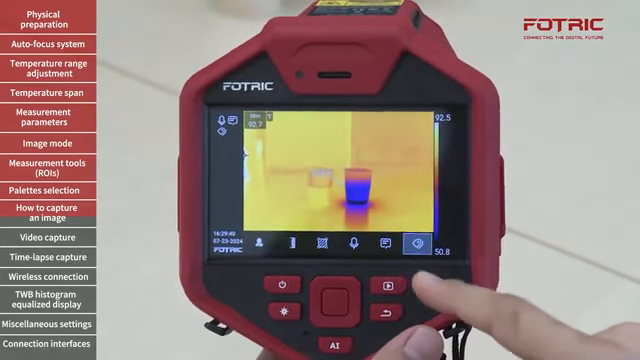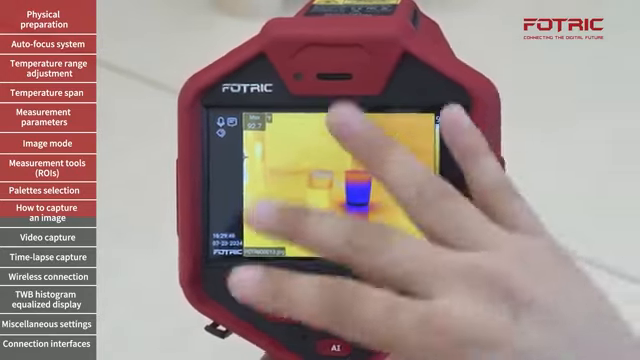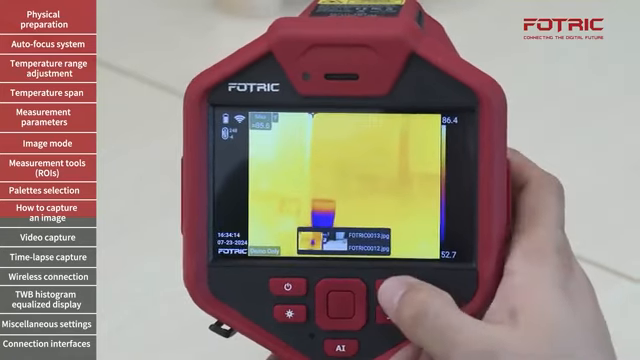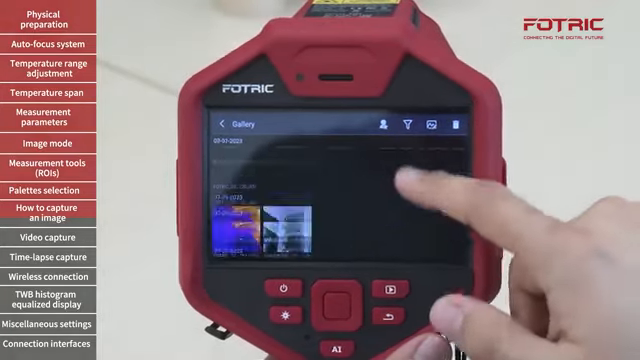The reason to use tags over comments is that once the picture is saved, for that I will have to finish my edits and then save the picture. I can go now to the gallery, press the gallery button, and I can filter all the images on my camera.